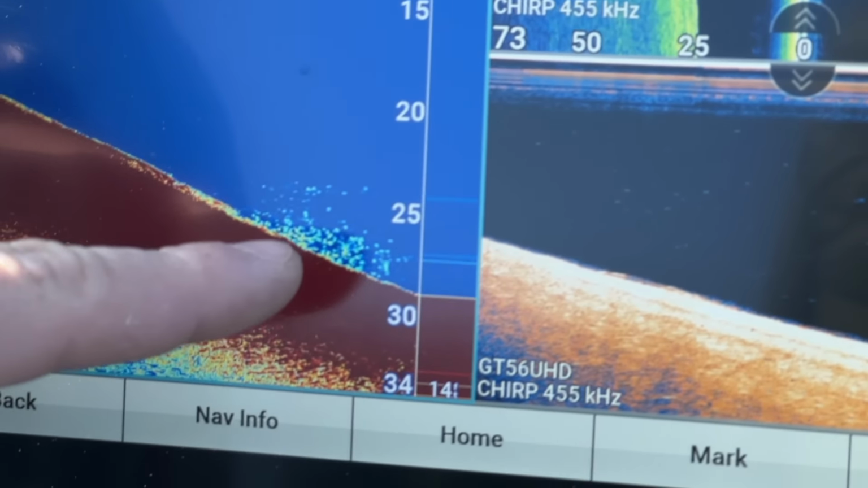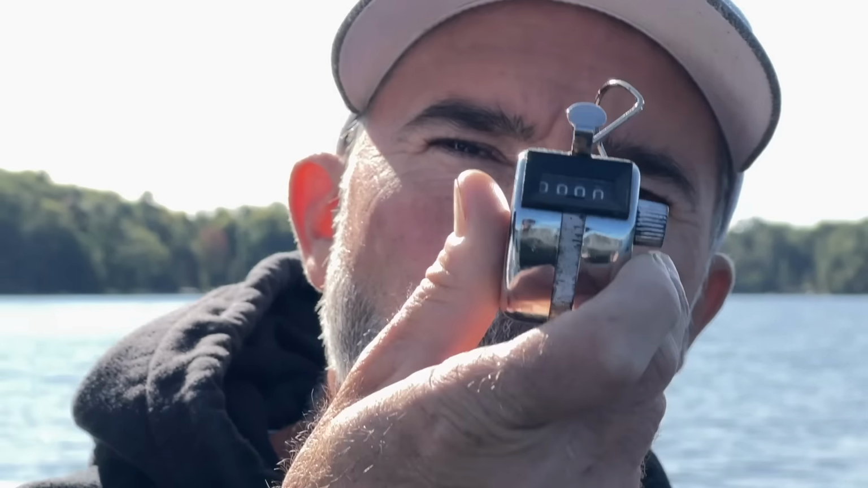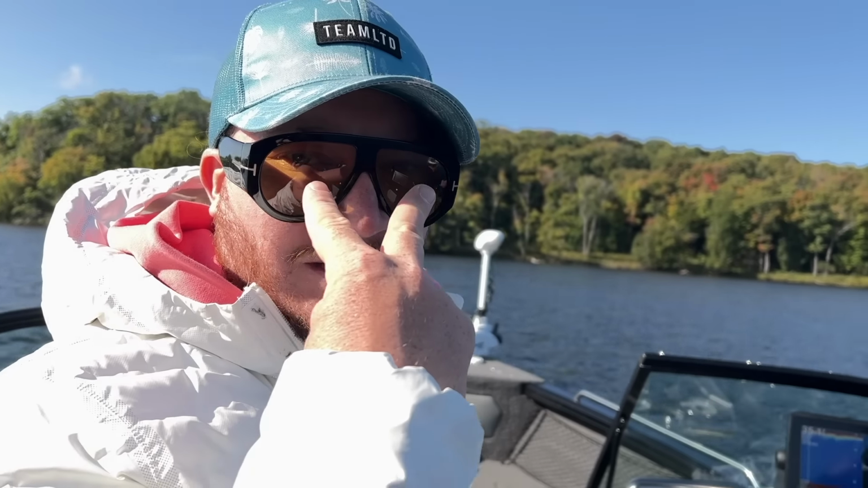Does that look like debris to you? We're gonna be needing this. There'll be so many crappie in the live well. Counter's gonna go around and around. Now there's no limit on crappie per angler in Ontario, but we're gonna try to be moral and only keep about 50 per person. Here we go with the LiveScope. This is my LiveScope right here.